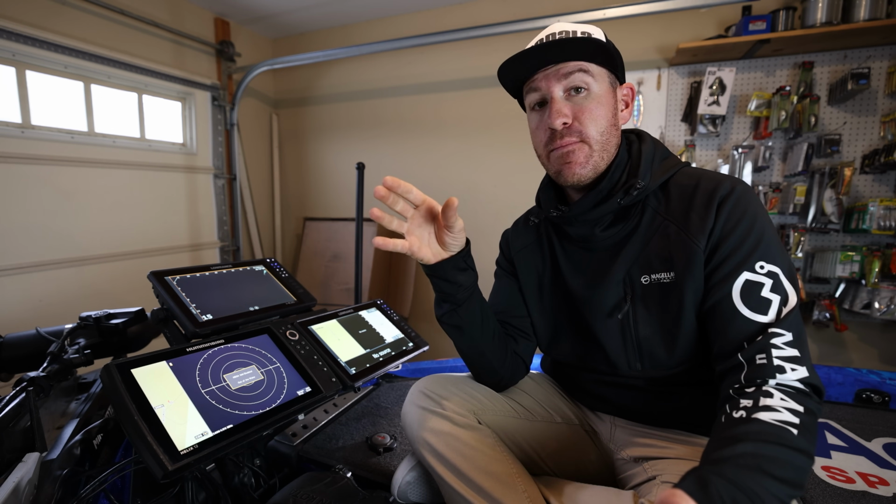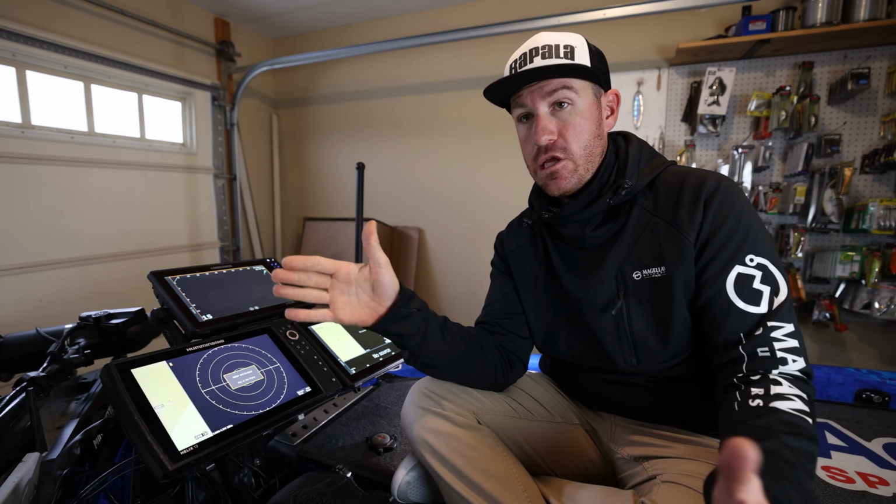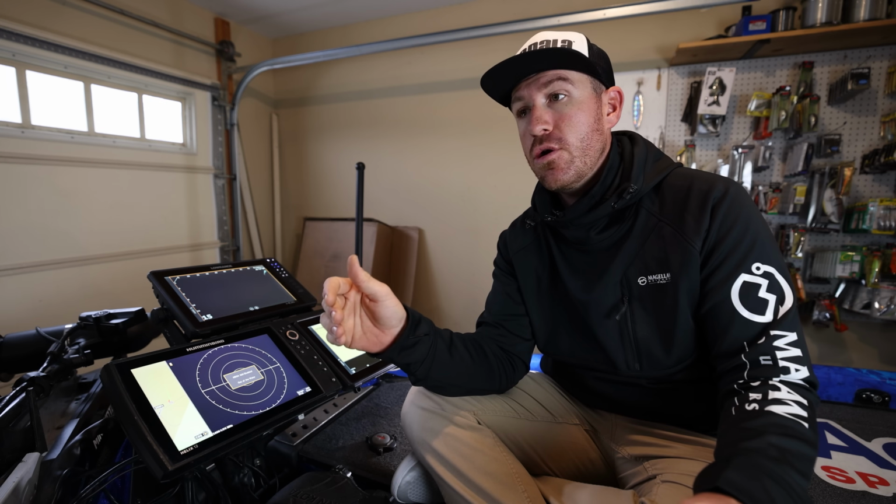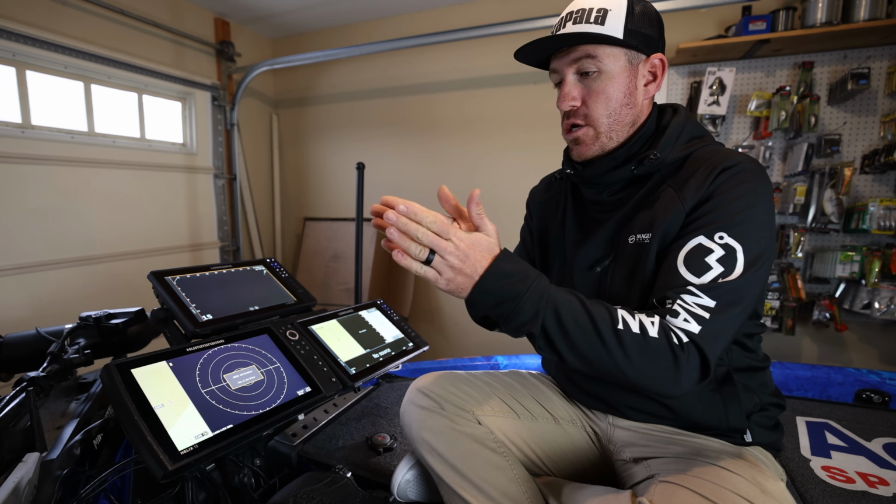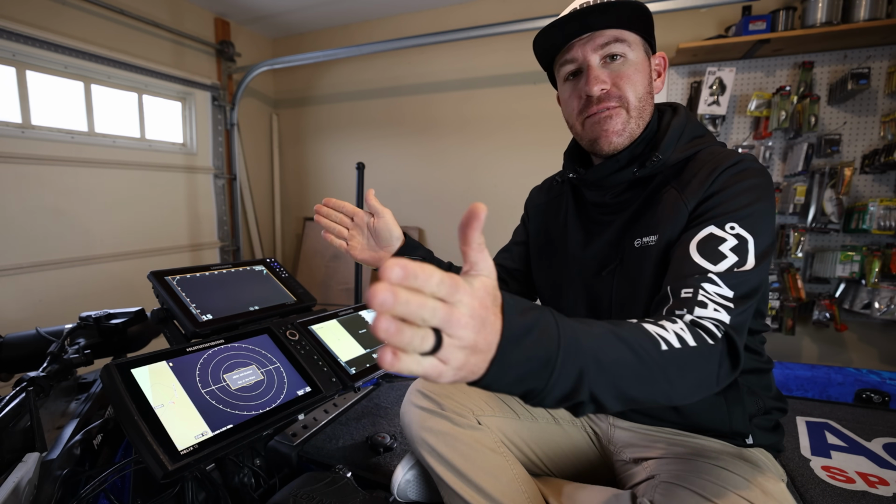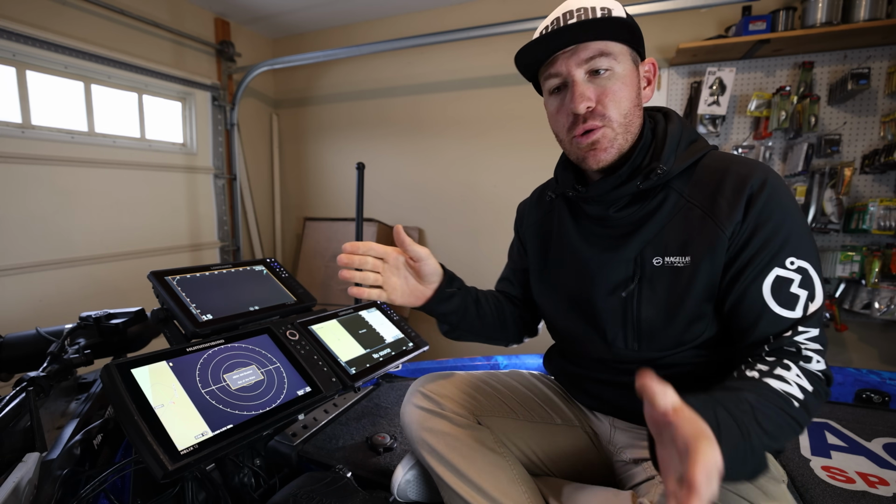You do have to be more precise because it does seem like it's a smaller beam. You don't have as much play to work with if you're following your bait. But the good thing with that is, if I see a fish out there, you've got to imagine your beam goes out like a flashlight. If it's close, it's a real small, narrow beam. If it's 10 feet out there, it's real small.